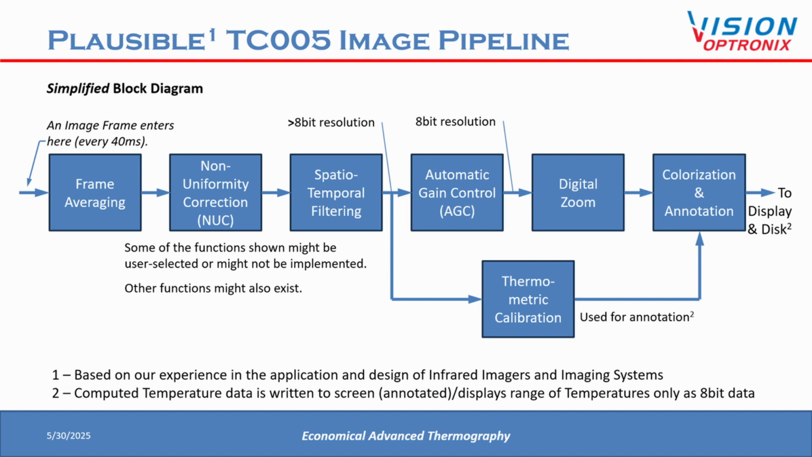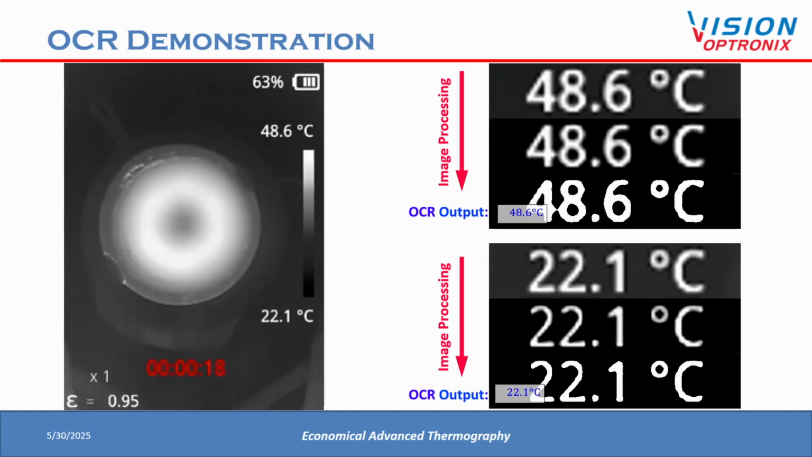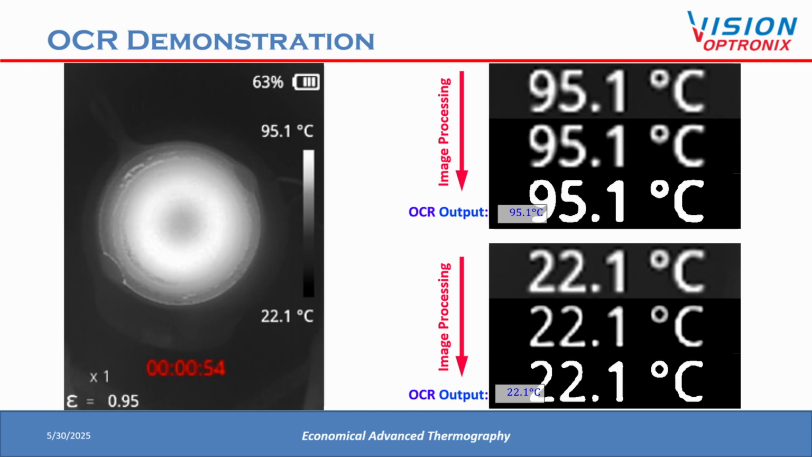After each higher resolution, greater than 8-bit per pixel, thermal image frame is acquired and filtered, it must be scaled to 8 bits for output to the display. In parallel, the thermometric or radiometric calibration is applied and used to annotate the image frames. No numerical values for Tmax and Tmin for each of these frames are available for temperature reconstruction. So we applied our OCR methods to recover these.